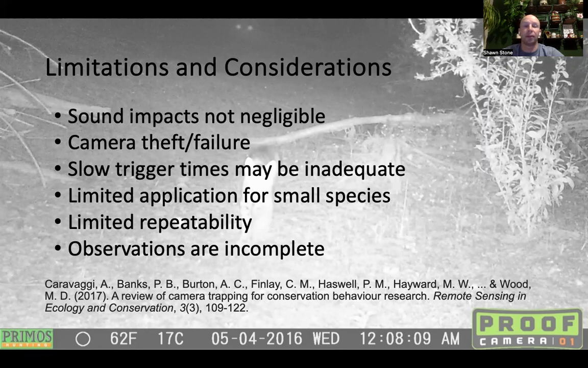There are a number of reasons why camera trapping may not be the best tool or method for data collection on your projects. Unfortunately, even though it might limit the impact to your target species, those impacts are not negligible. Just the trigger itself can disturb a species, so it may impact your behavioral study of the target species. Even worse, it's not uncommon that cameras are stolen or those cameras fail in the field.